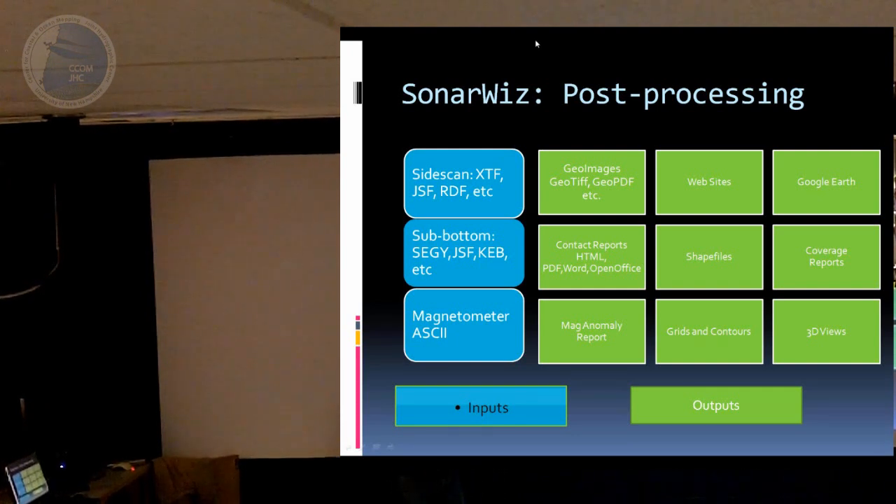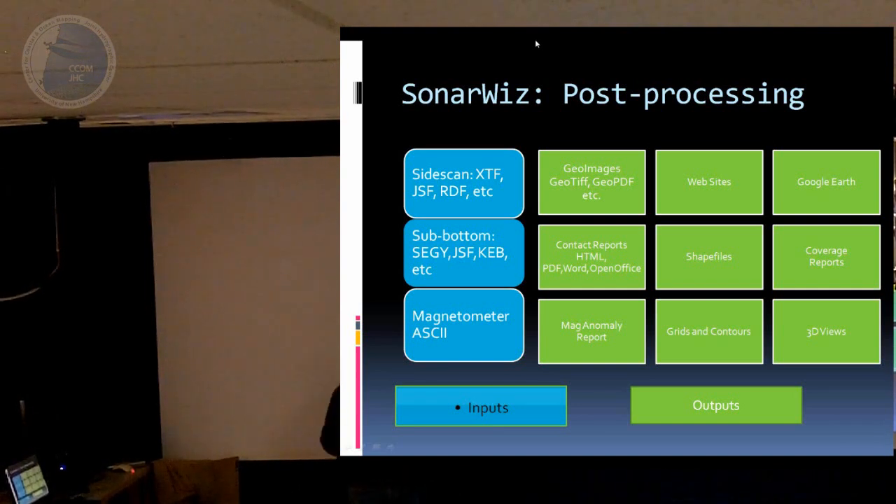The contact reports, I'll show you that in a bit. That's really nice in the new version of the software. That lets you capture your sonar contacts, and it's all put in an SQL database. So when you get 500 or 2,000 contacts, you can start to run queries and filters to find out, show me the contacts that are more than 5 meters off the bottom and that were classified as obstructions or something. So that SQL function is really, really nice. And we generate reports in HTML, PDF, Word, and OpenOffice now with the software.